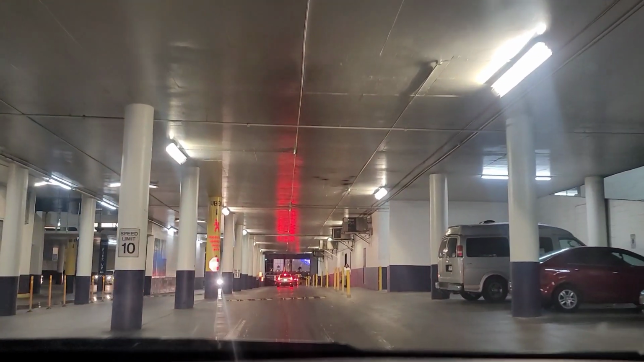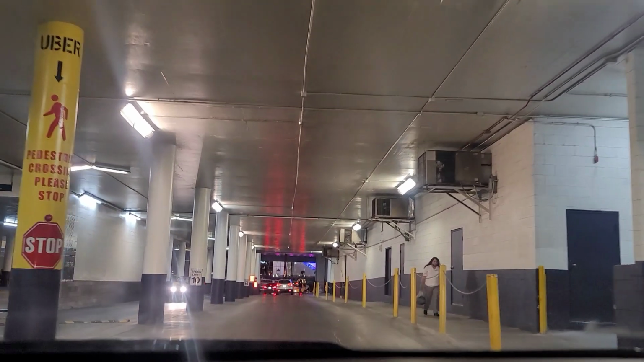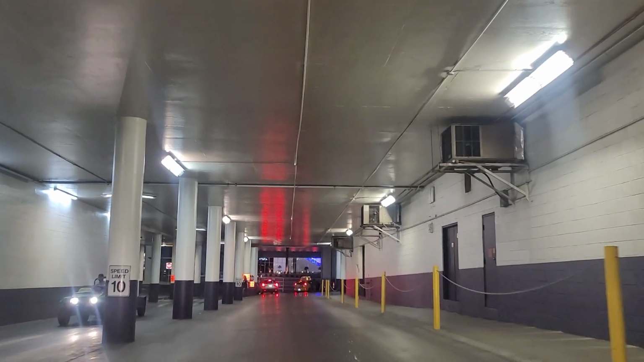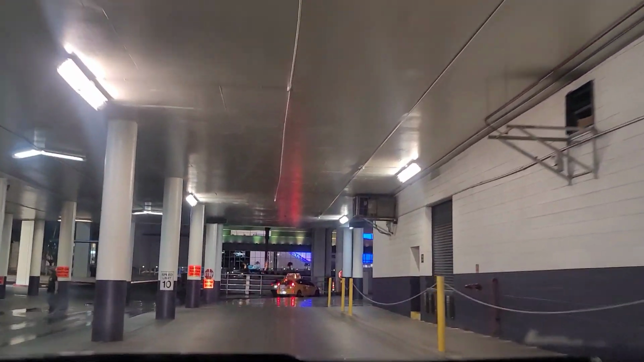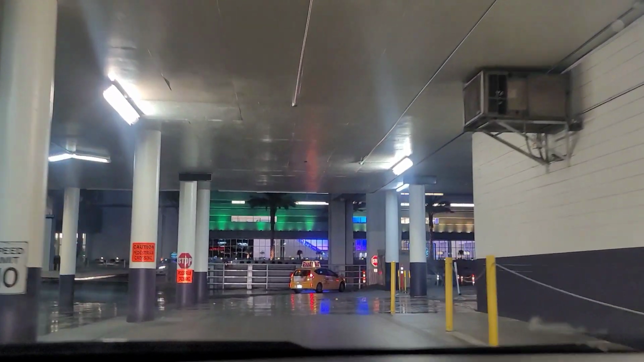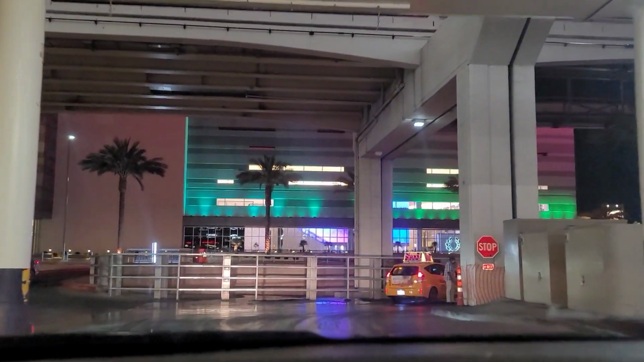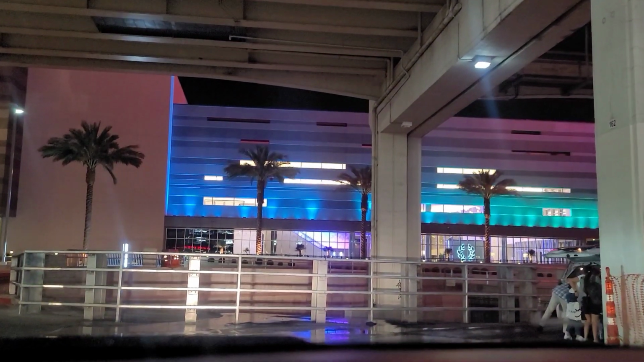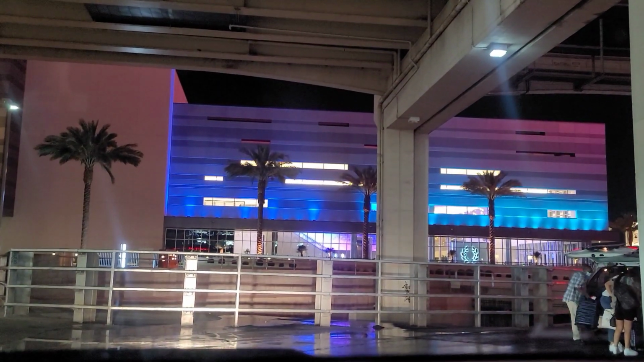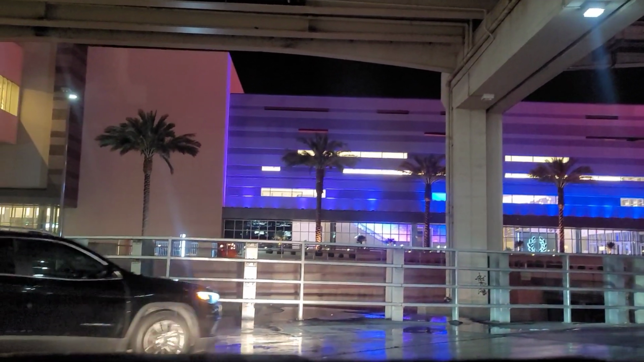So this could probably be one of the most confusing places to drive through in Las Vegas. It's like the LINQ, Harrah's, and Venetian. Because if you know the streets and everything, it's really simple, but if you don't, it's pretty confusing. Sometimes there are back roads that will take you away from a lot of traffic, but at the same time, you have to be careful because they're one direction roads.